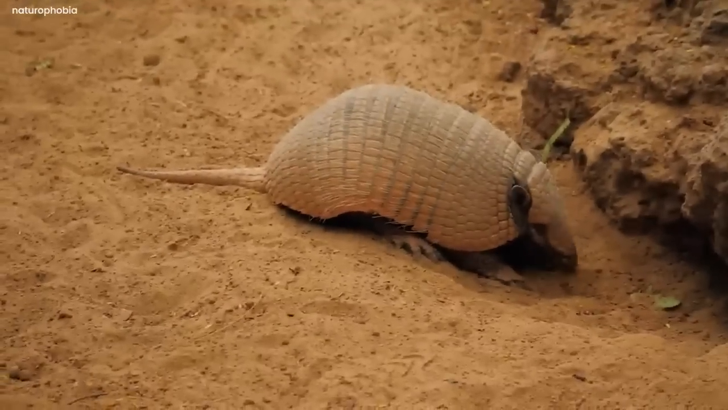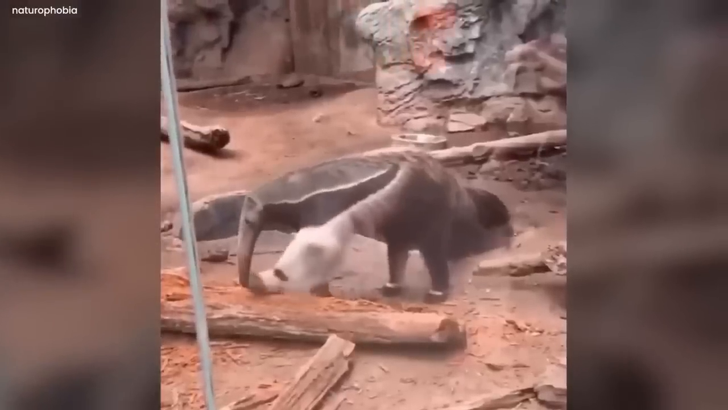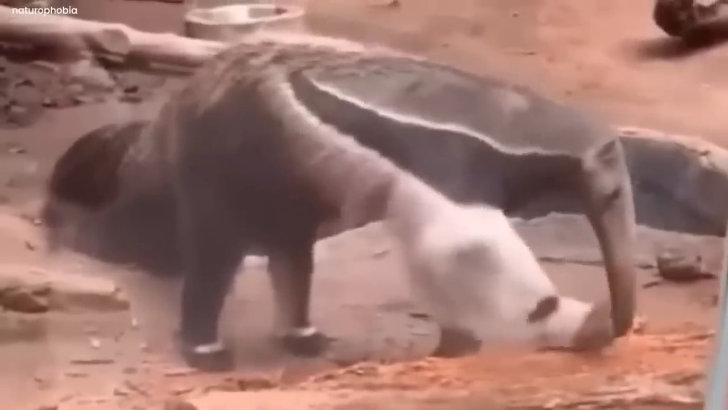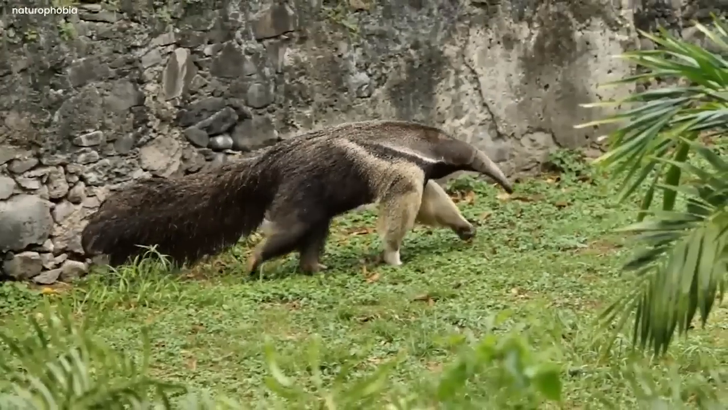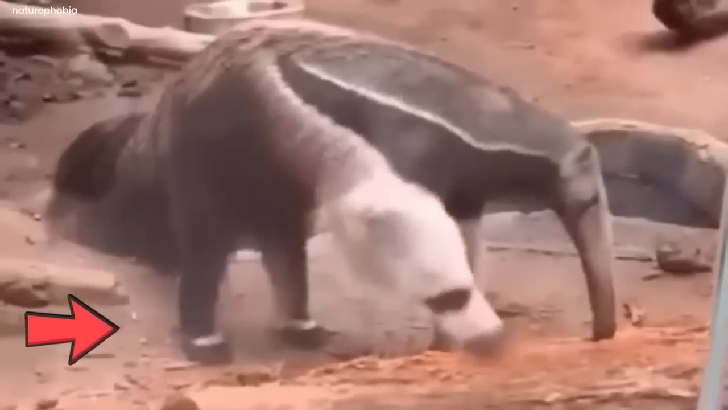The video played with our perception, making you wonder if there were two distinct creatures or just one cleverly disguised giant anteater. This captivating illusion will leave you in suspense and prompt you to ponder the uncanny abilities of nature and how the things we see can be this much manipulating.